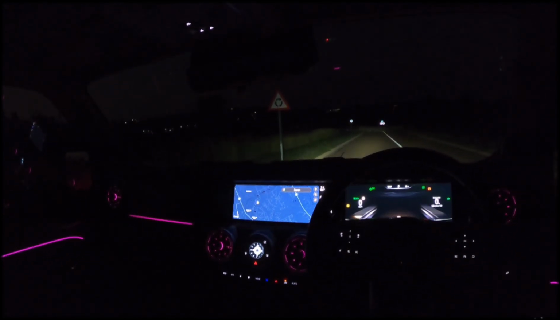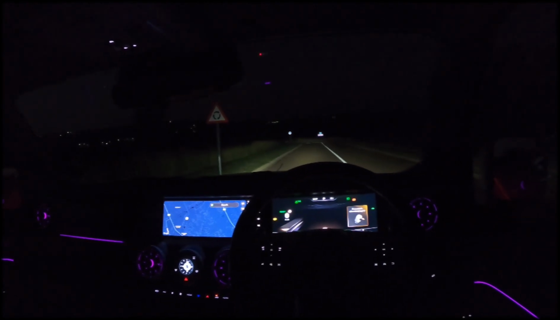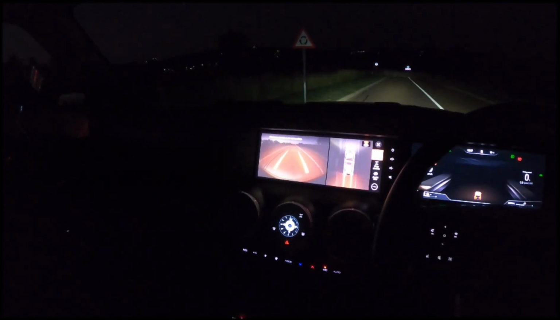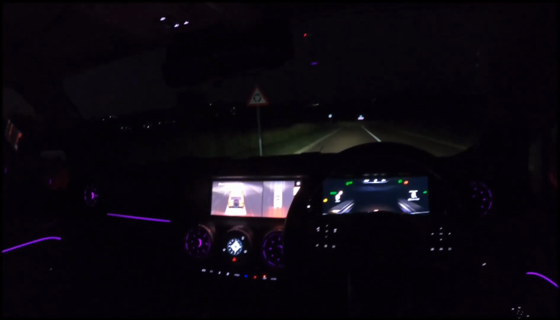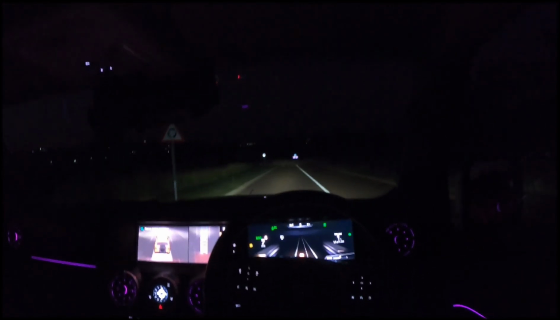And yeah, we are in the Tank 300 2-liter turbocharged HEV. Yep, 255 kilowatts, 648 Newton meters of torque, and when you reverse it, it turns off the ambient lighting. I don't know why. Maybe you're gonna be disturbed from seeing the screen. And anyway, these cameras are quite clean.